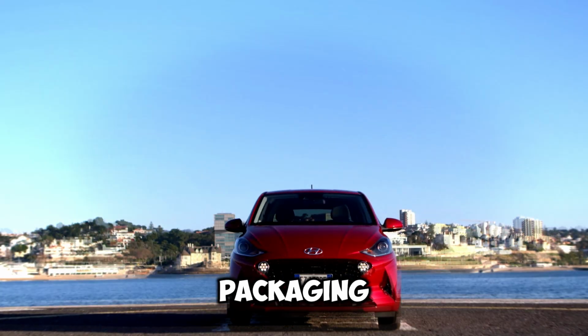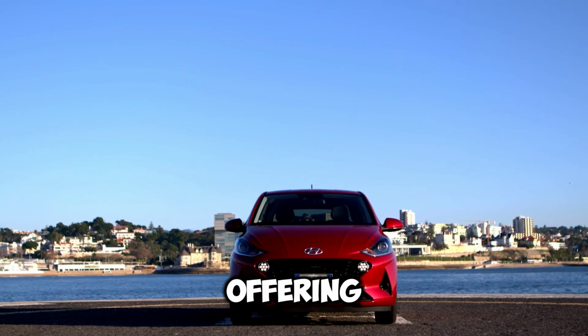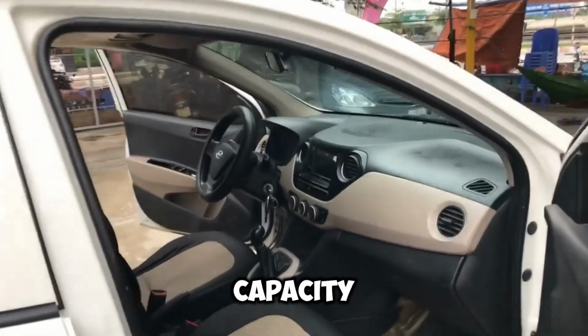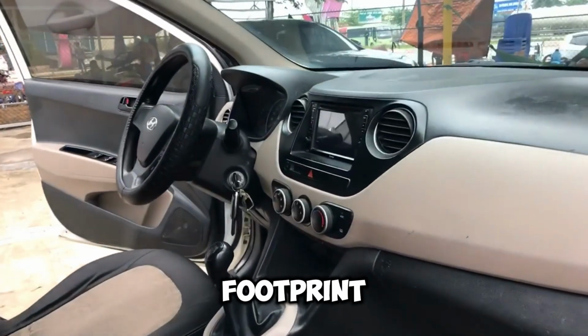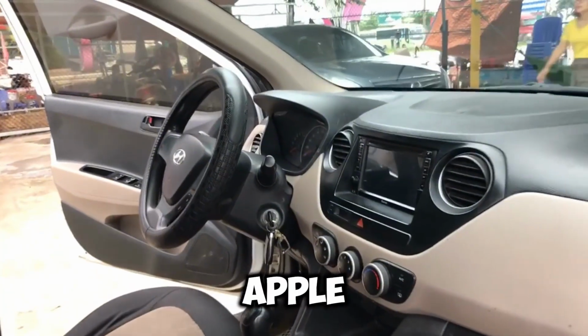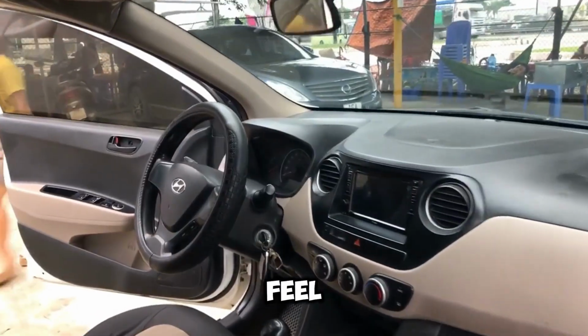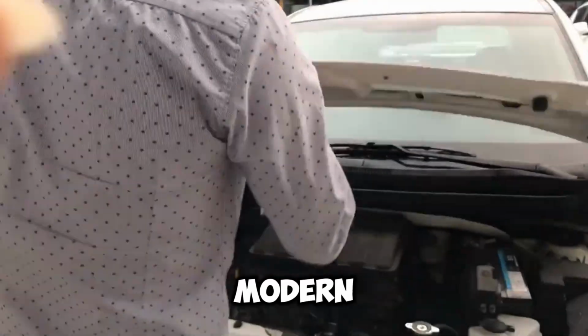The interior packaging is also a massive one, offering genuinely surprising headroom and a very usable boot capacity for its overall footprint. Furthermore, the inclusion of Apple CarPlay and Android Auto on the mid-level trims makes it feel like a much more expensive modern vehicle.